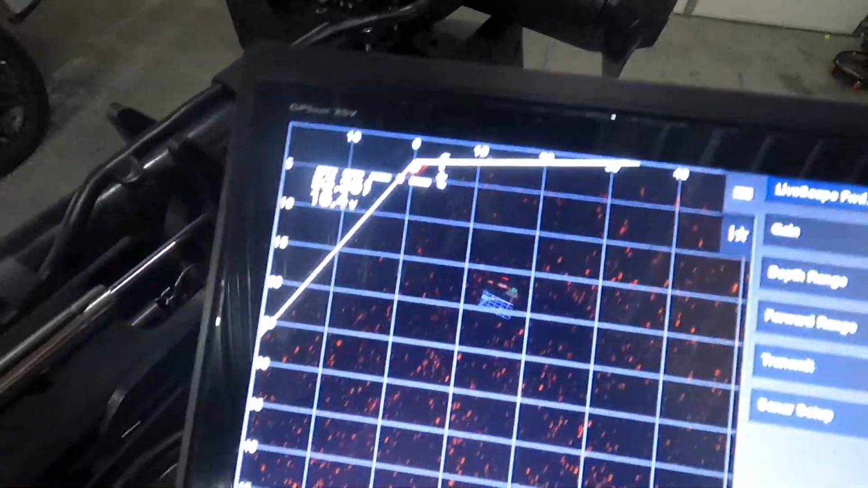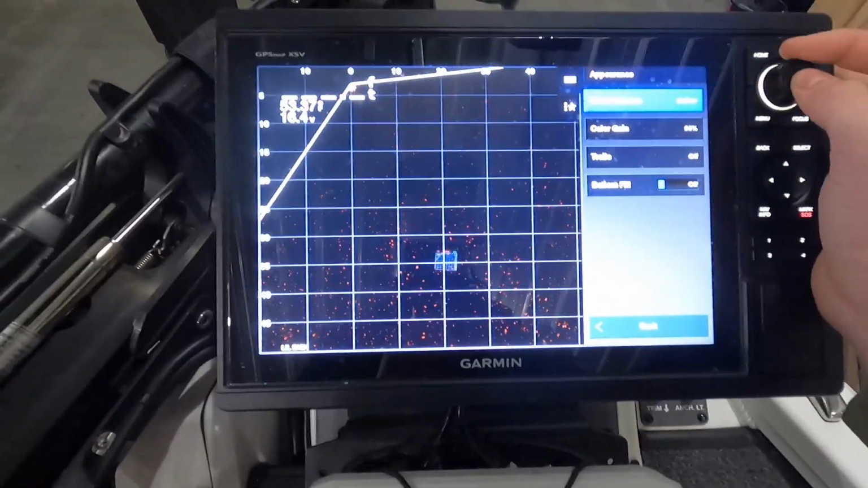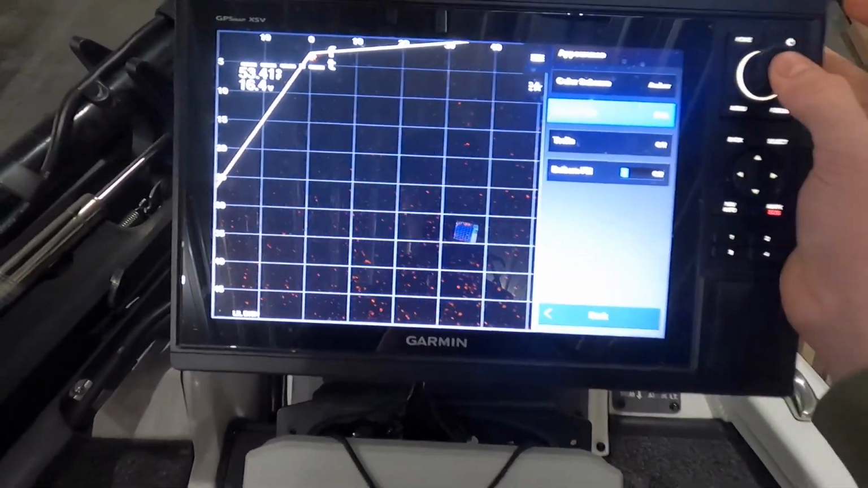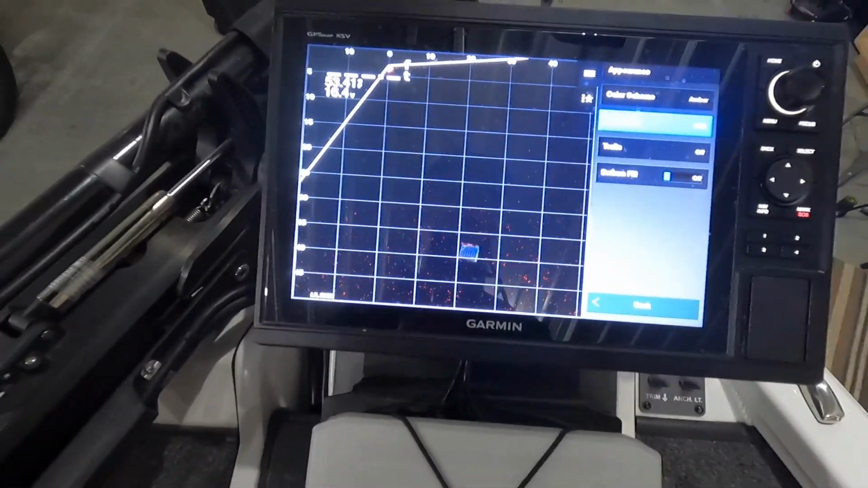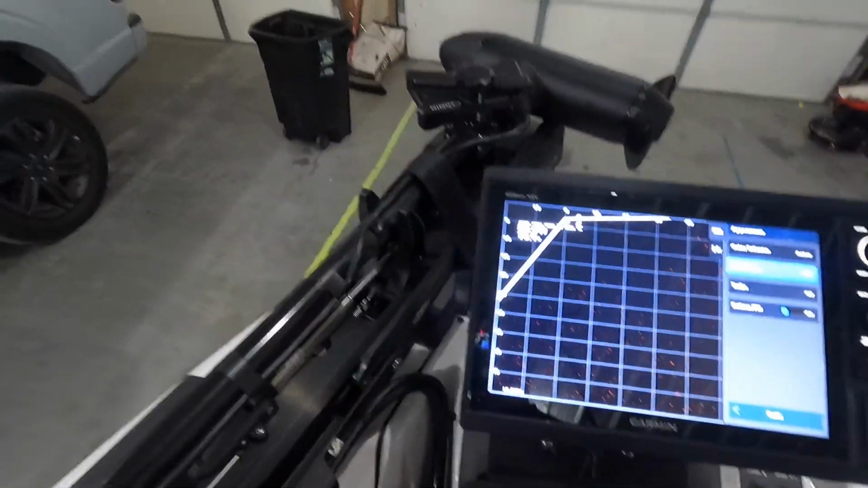So now we go over to sonar setup, appearance. My color scheme is amber, as you guys can see. Color gain is 96. And I'll tell you guys a little something. When you're offshore, you really want the fish to pop, the bait to pop. You want everything to pop.